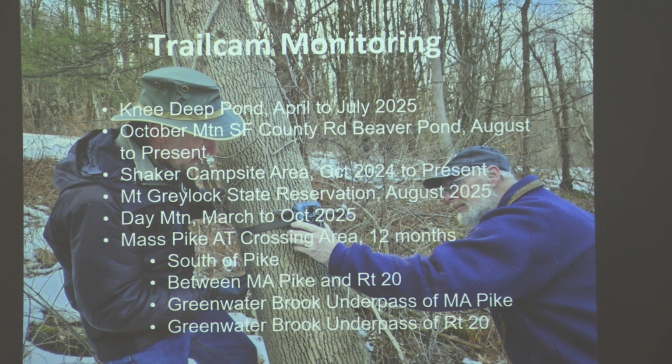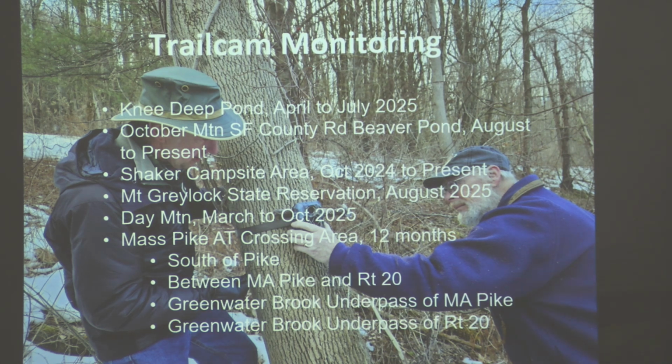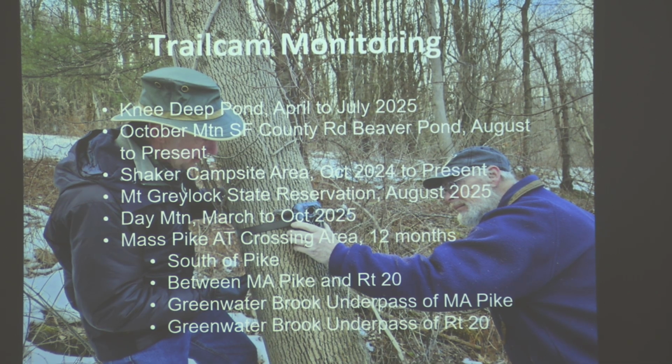The bottom 4 bullets are in that Mass Pike AT crossing area, which I'll talk more about in a little bit. There's a special study we're doing with Mass DOT. And so those cams have been up there, actually it's now almost 2 years. Another month or so they'll have been there for 2 years.